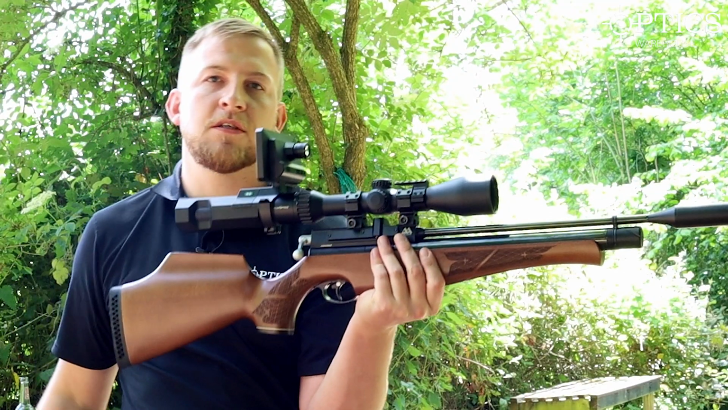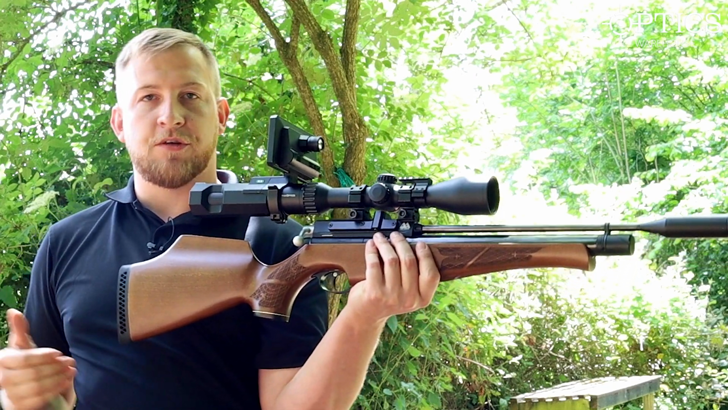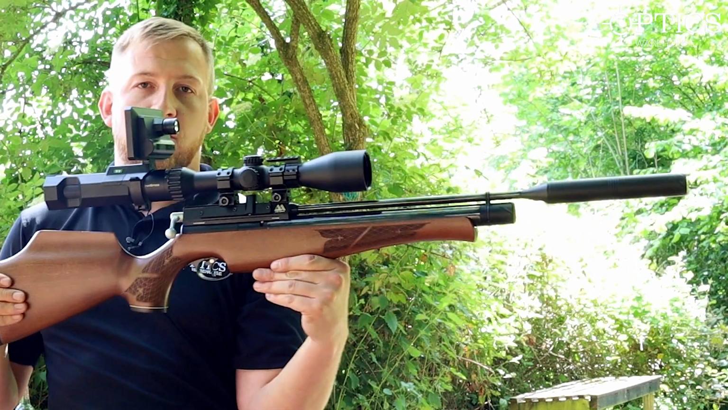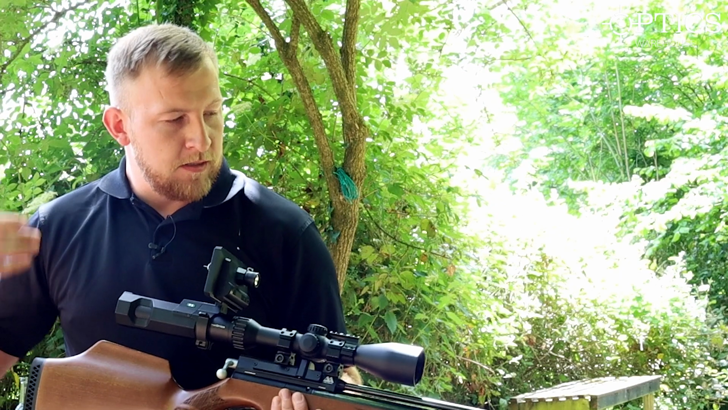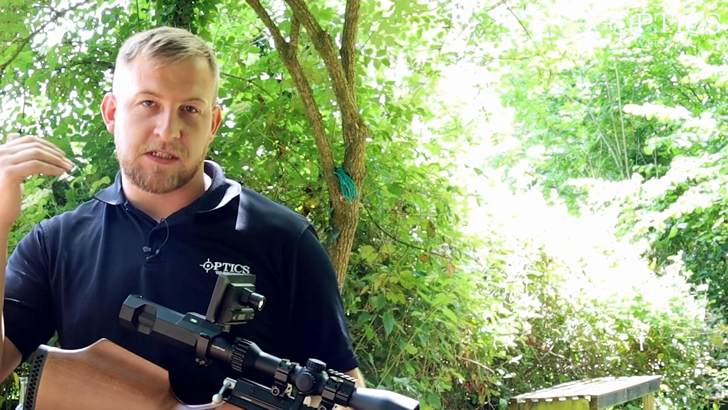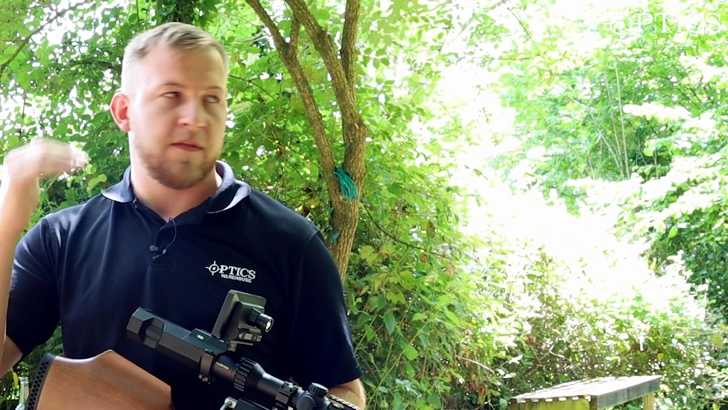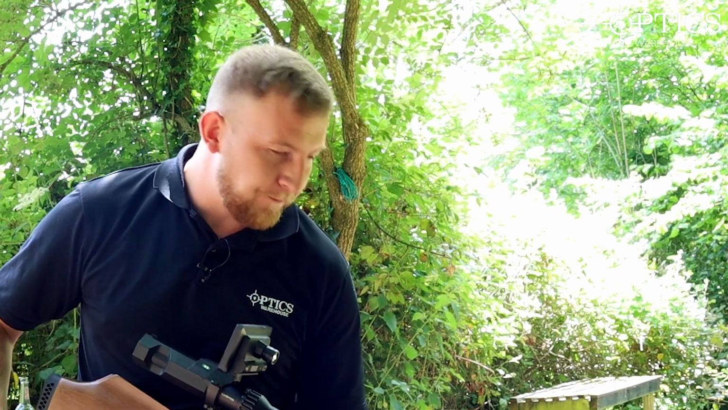There we go, that's 2 shots. That is, as I say, way out of distance for me to be able to shoot accurately, holding it in that position with the equipment here today. Really does show you, you need to be as stable as possible, as comfortable as possible, and then that will enable you to shoot that bit further and that bit more accurate.